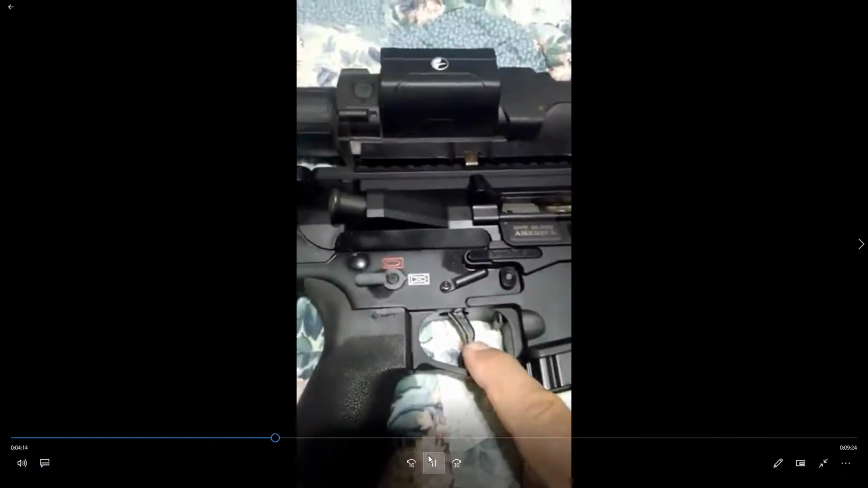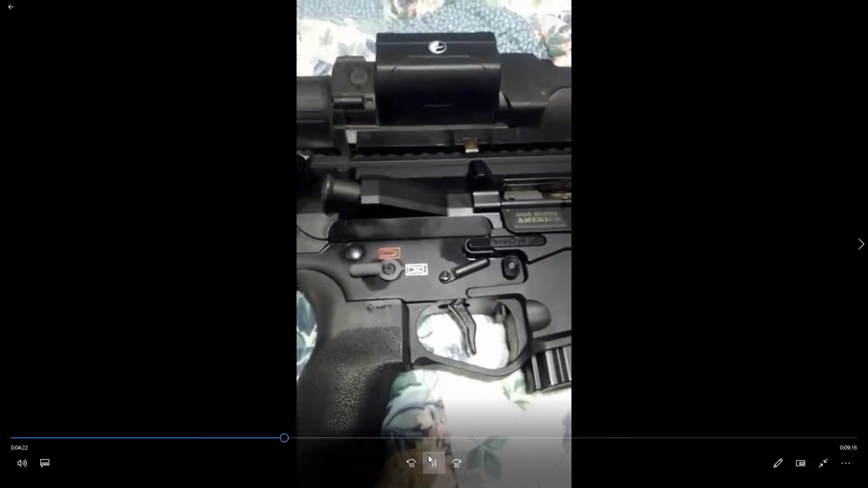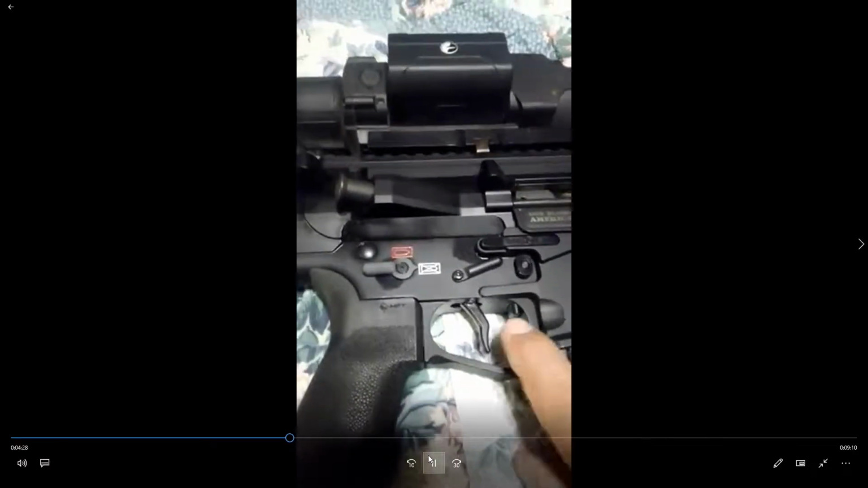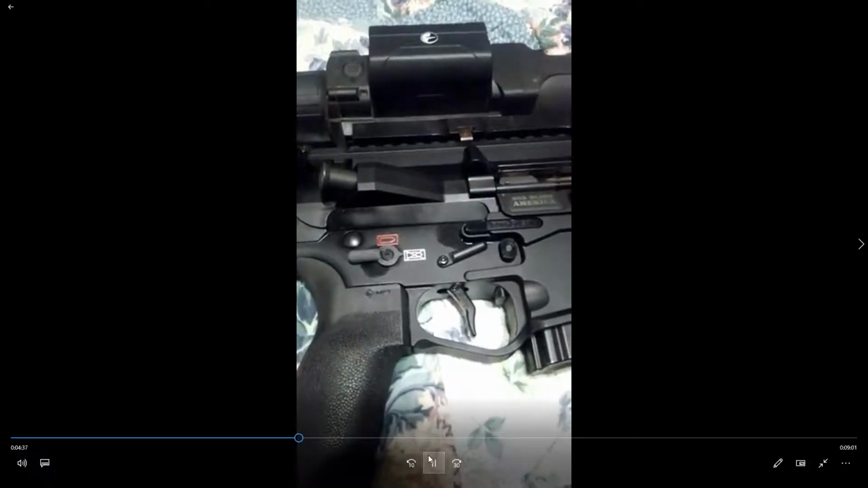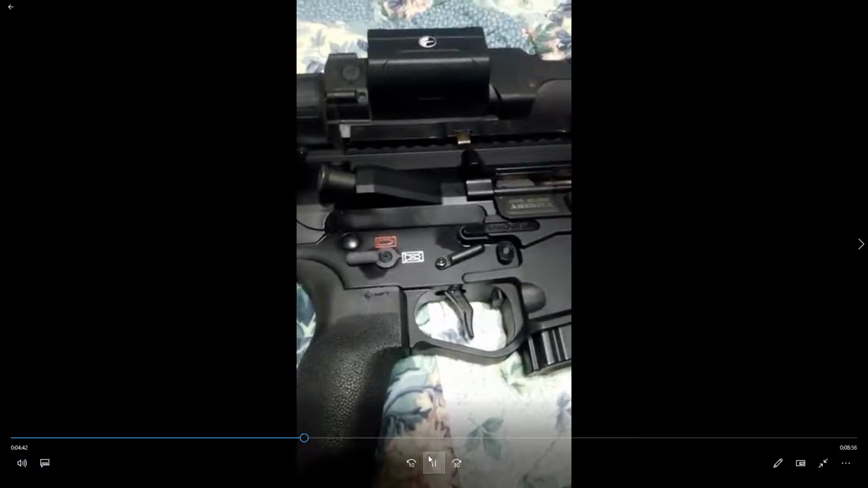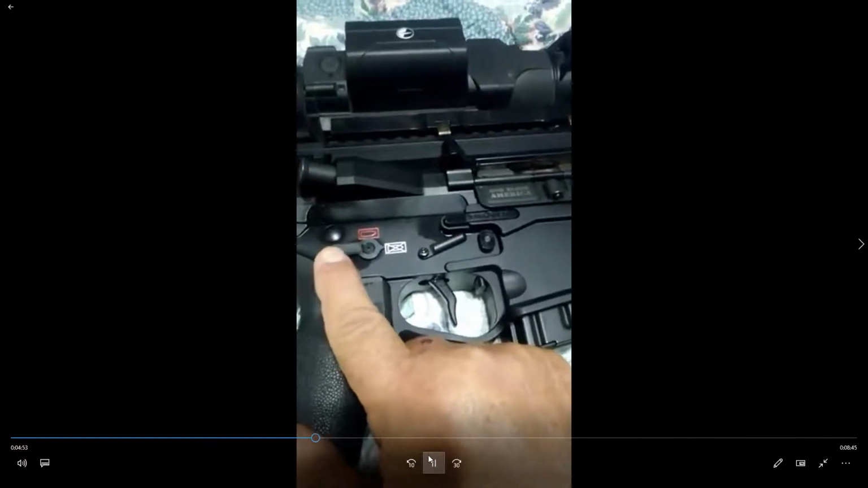If you notice that little funky looking trigger right there, well, that is the factory trigger. And that is a drop-in trigger made by POF. And it comes standard. There's also a little deal right here. What that does is lock back the slide, and it makes it ambidextrous where you can lock it back with either hand. Everything on this gun is ambidextrous. You notice the safety is on the right side right here, ambidextrous.